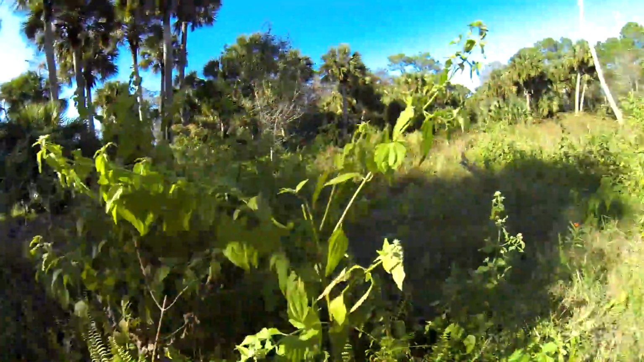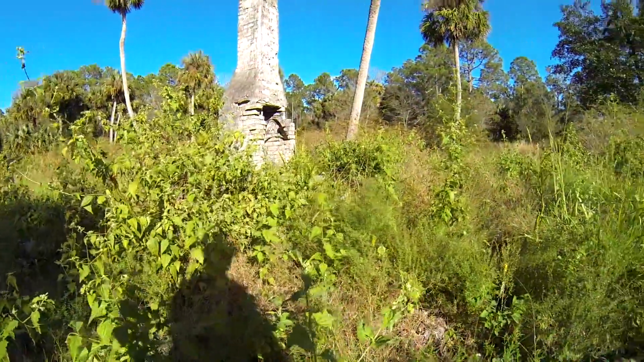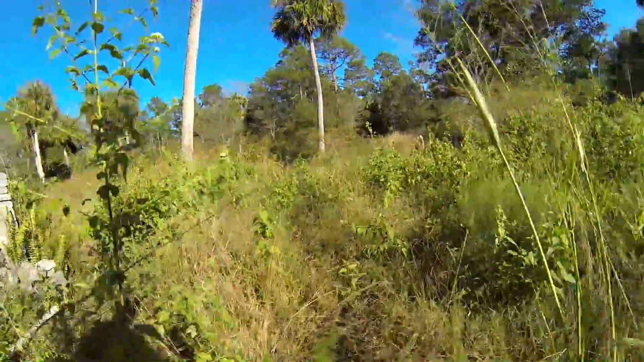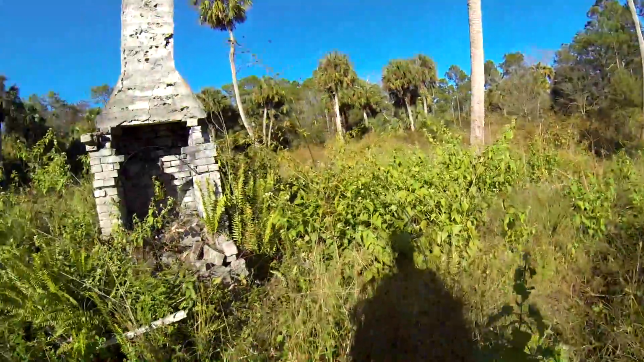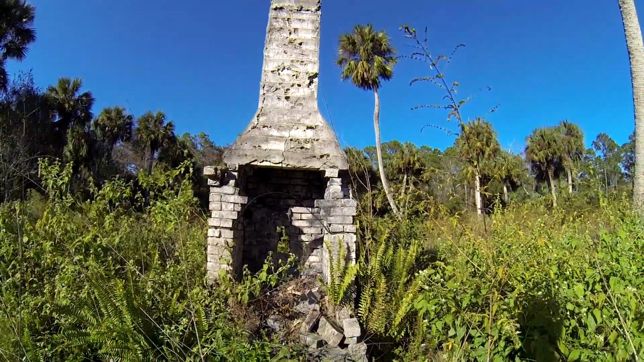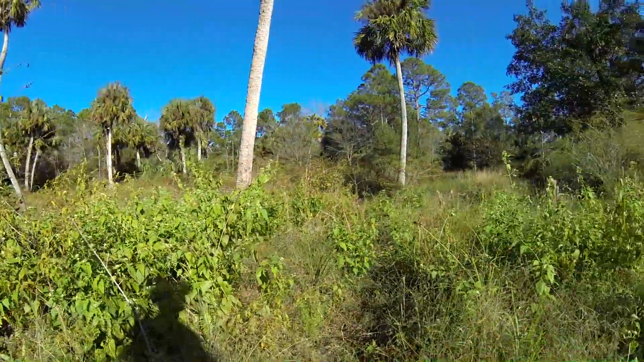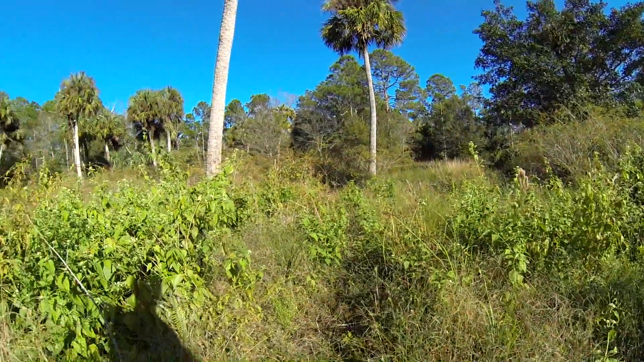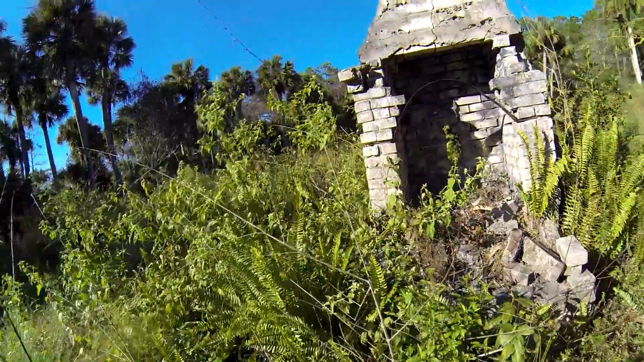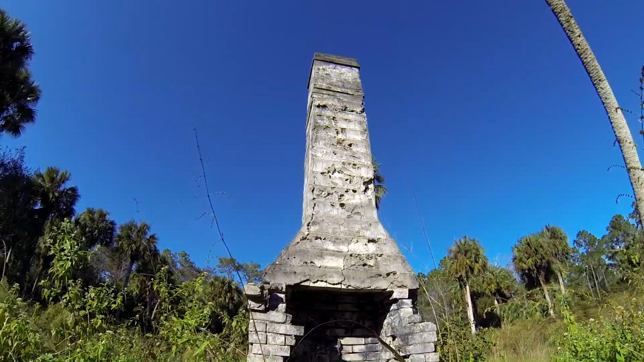It's like a fence post with some nails in it. But you're standing in what probably once was the living room. And all that's left is the old fireplace and chimney. There's another one of these over in Riverbend Park, which is only a couple miles to the east here. So I'd like to know the history of these, how old they are and what they used to be. That's pretty cool.